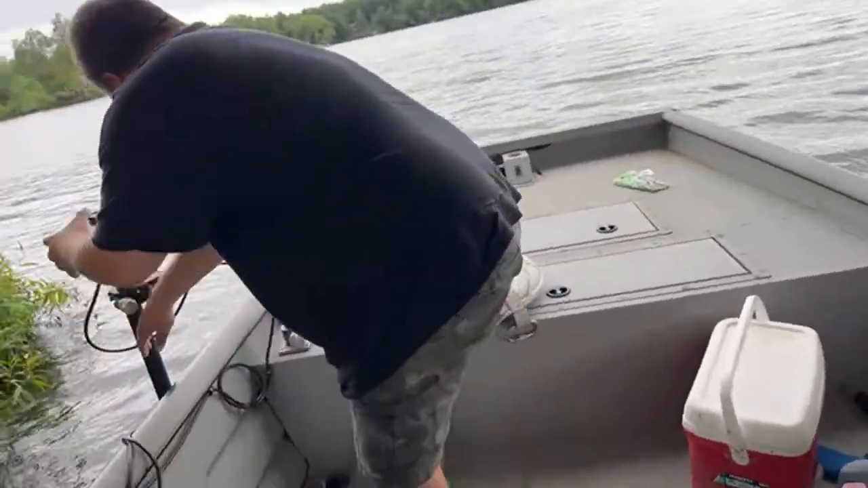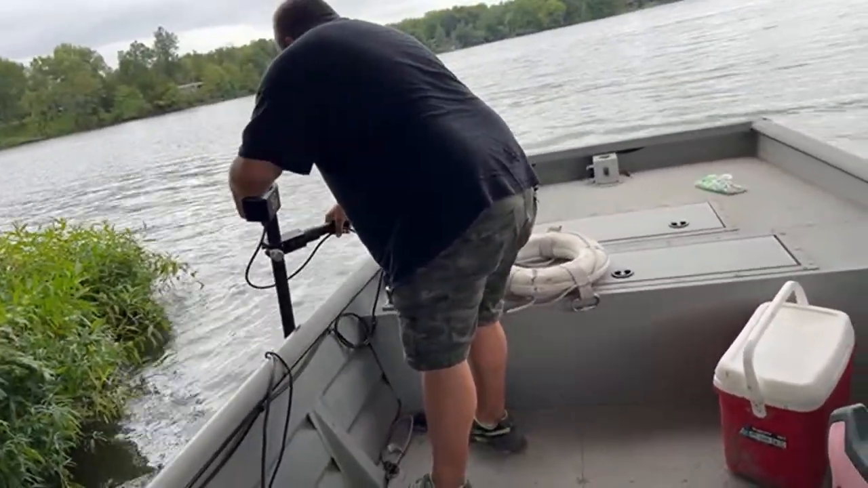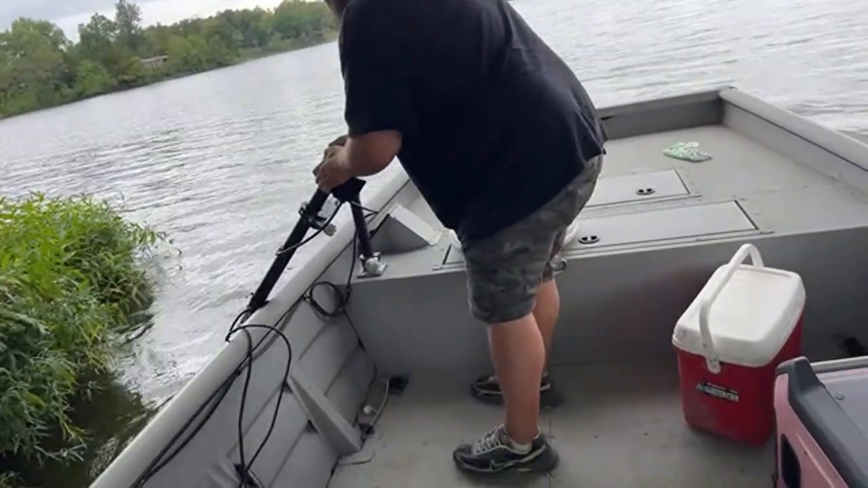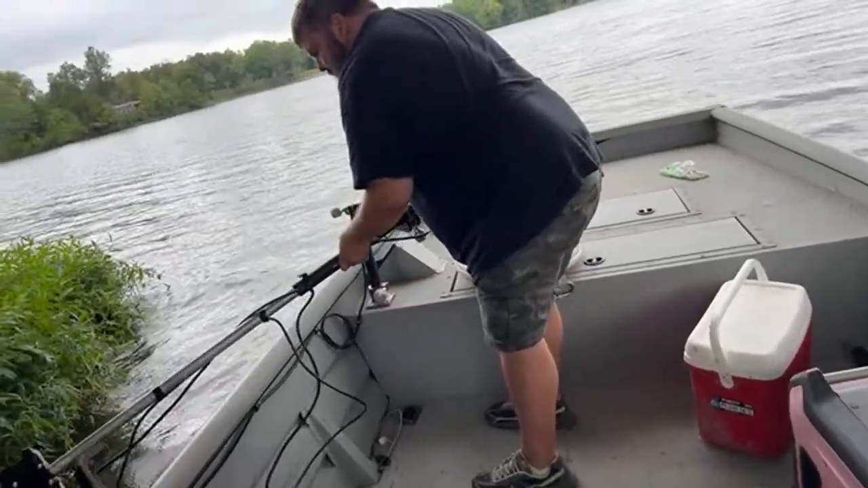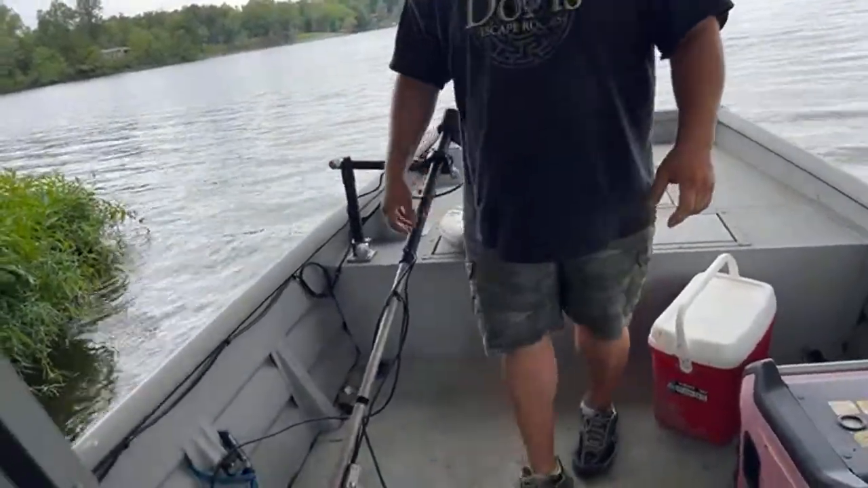Here, Garrett, grab this phone. Rip this sucker off. Just let me see the magnet real quick.